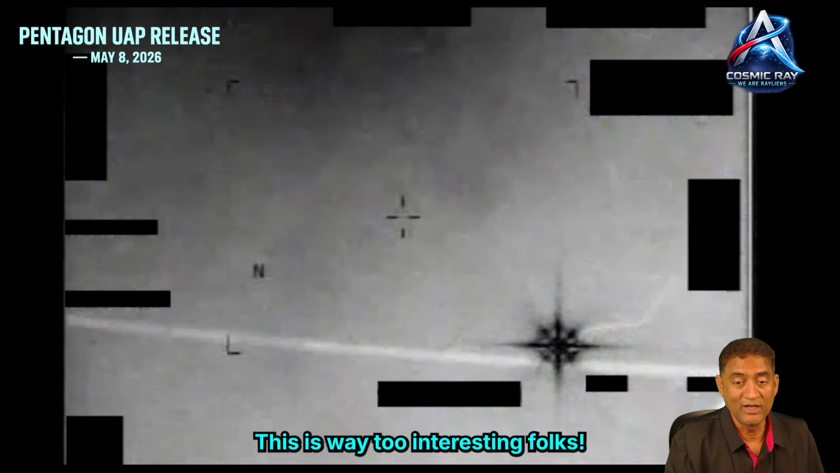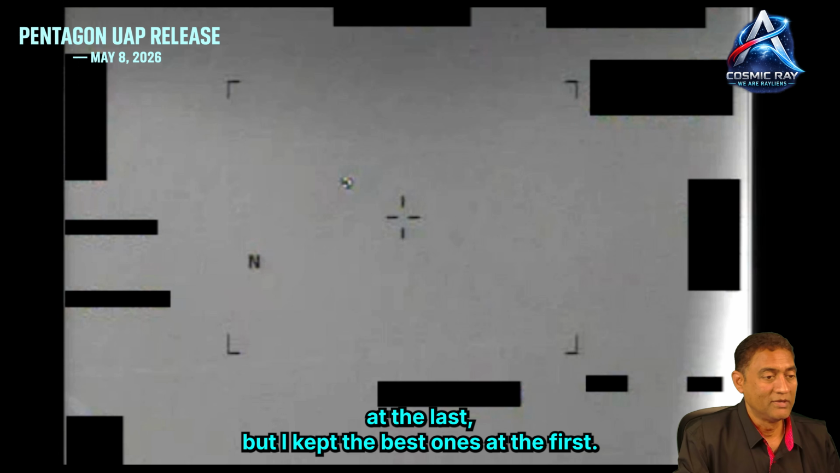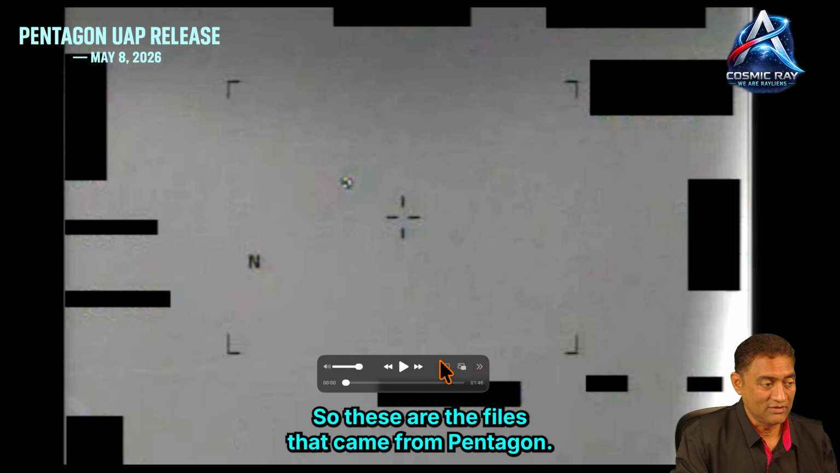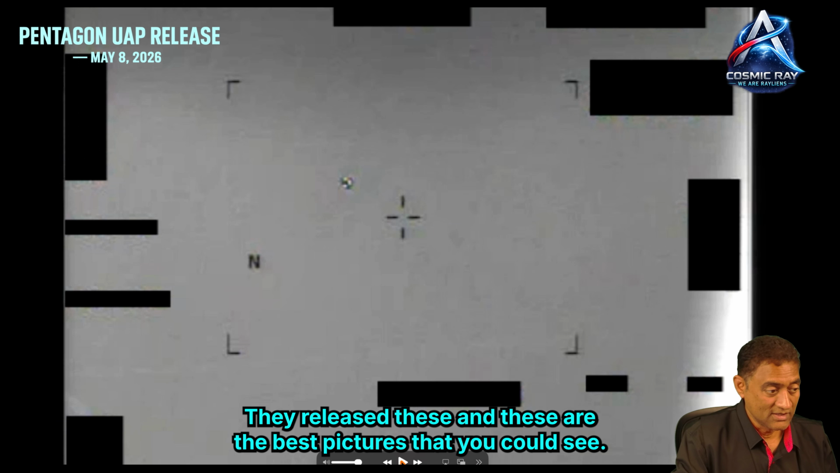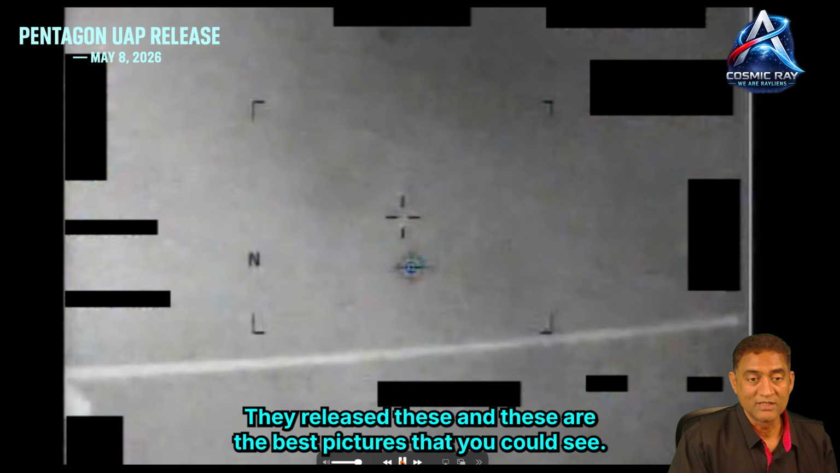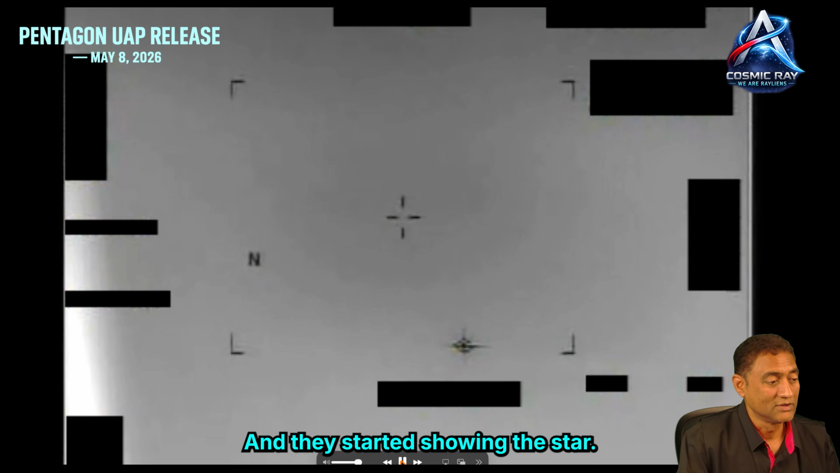This is way too interesting, folks. A lot of people keep their best ones for last, but I kept the best ones at the first. So these are the files that came from the Pentagon. They released these, and these are the best pictures that you could see. And they started showing the star. I'll let you enjoy it.